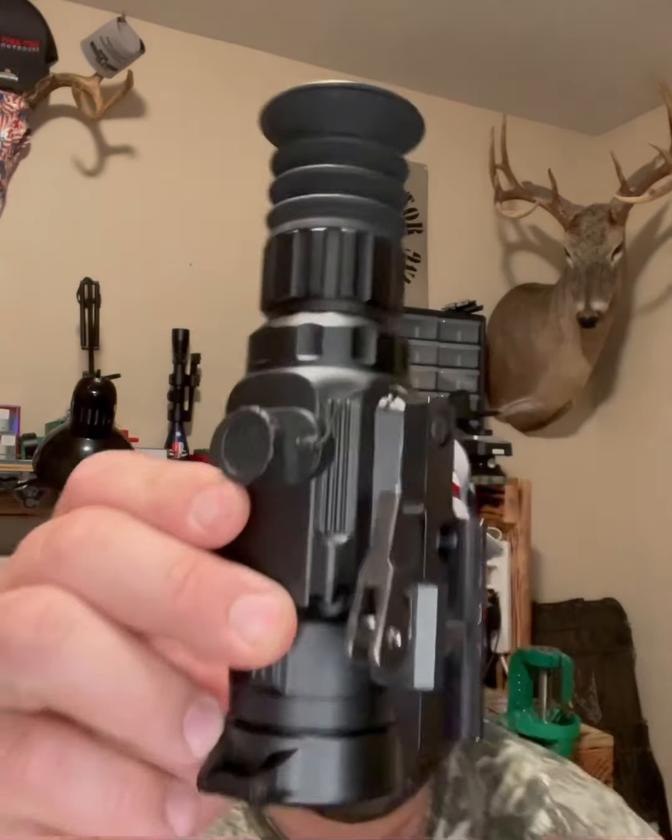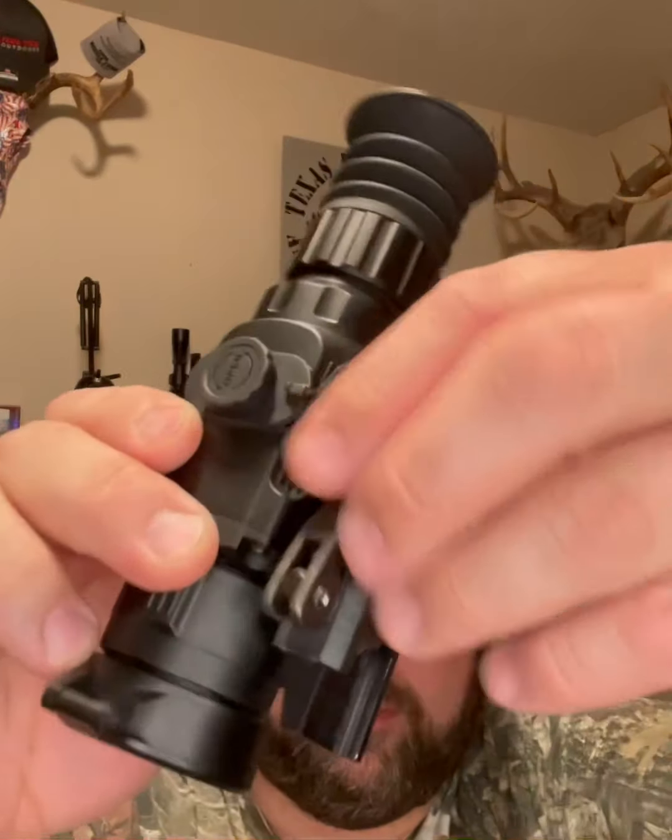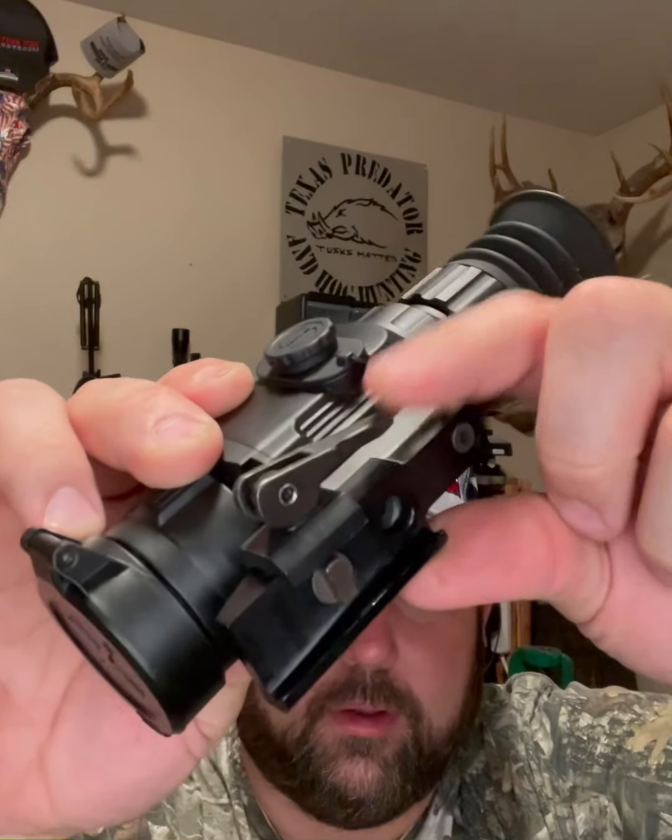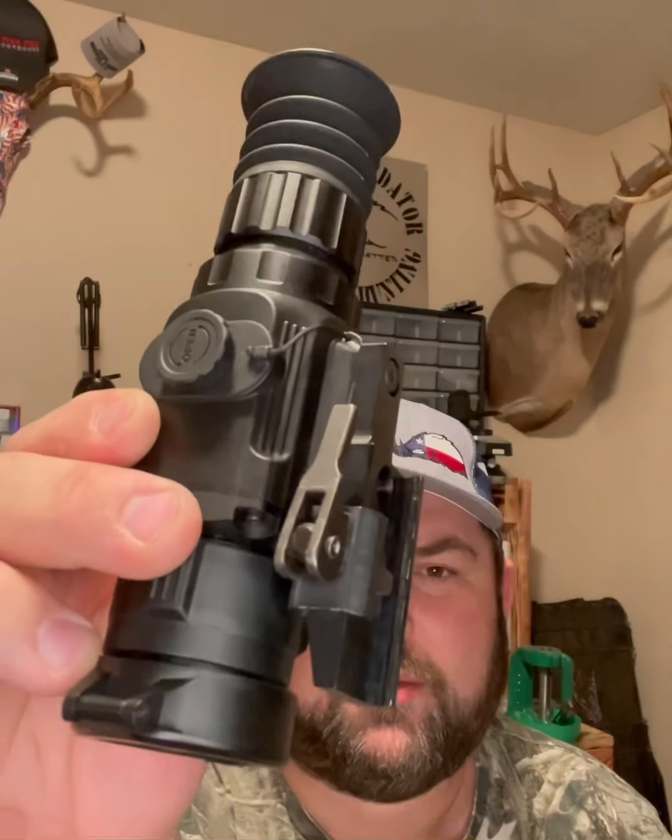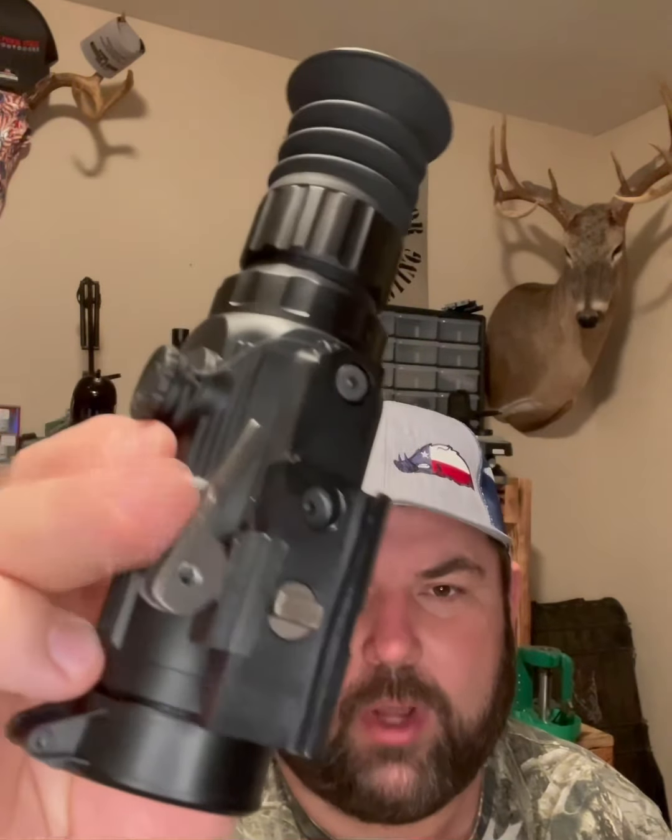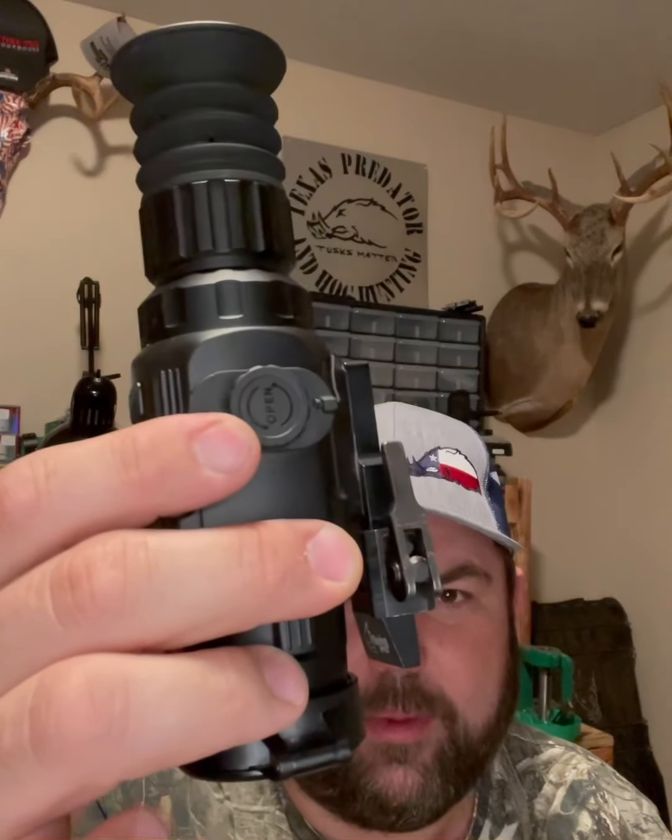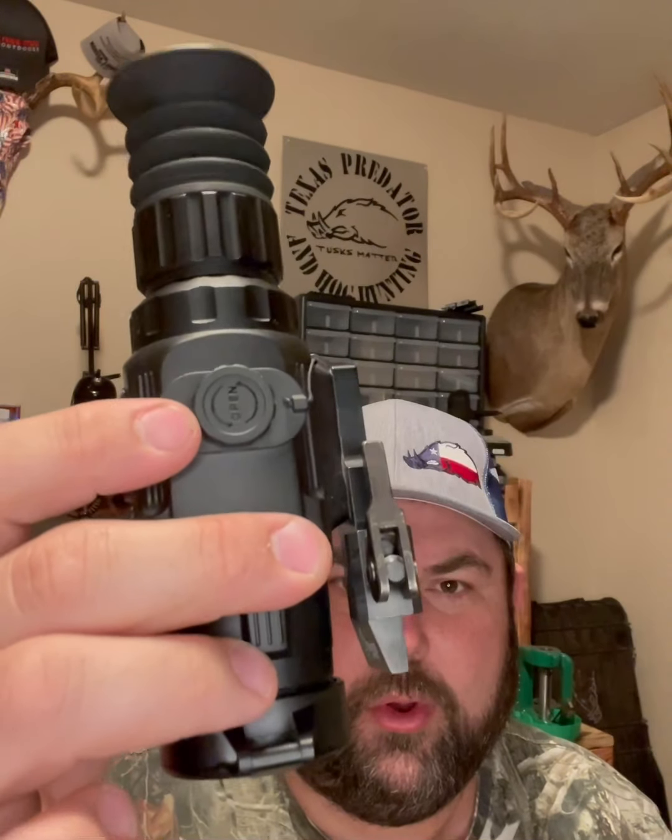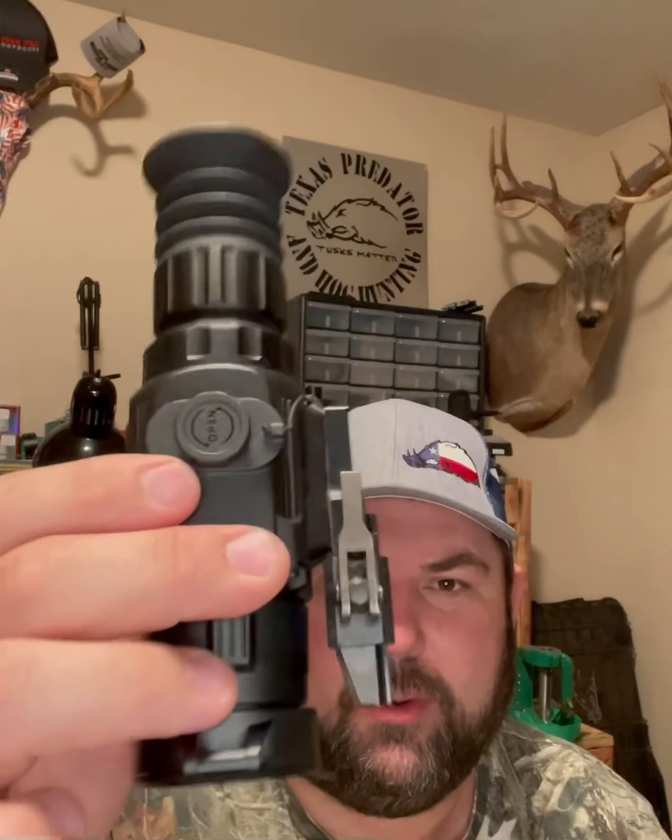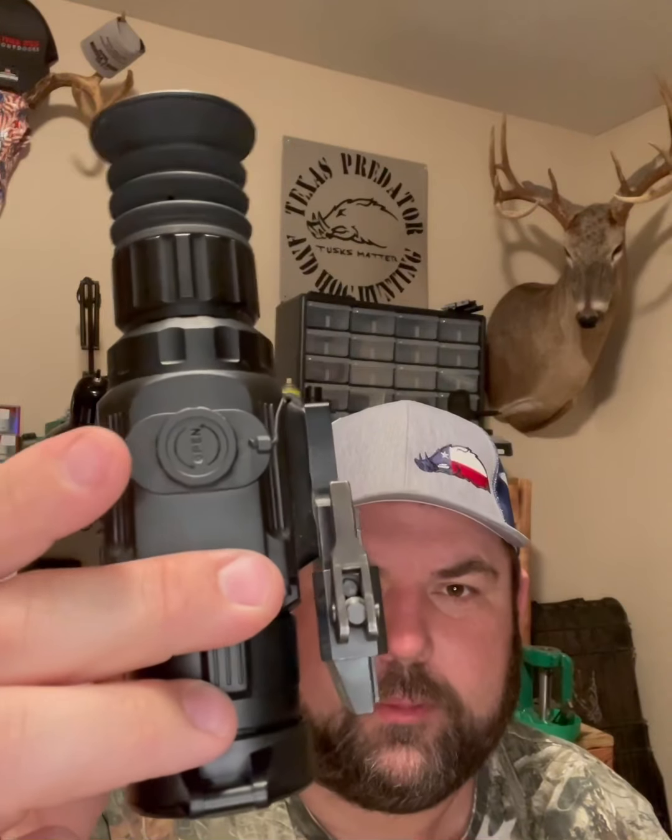And the mount that it comes with, it is a QD mount, but it doesn't have a lock on it. When you close it, you just push it down and it gets tight. I haven't had it come loose, had an issue with that, but it would be nice to have it locked in place. And the battery cap, I have had the recoil be enough to make the batteries lose connection and it turn off, the jarring of the recoil.